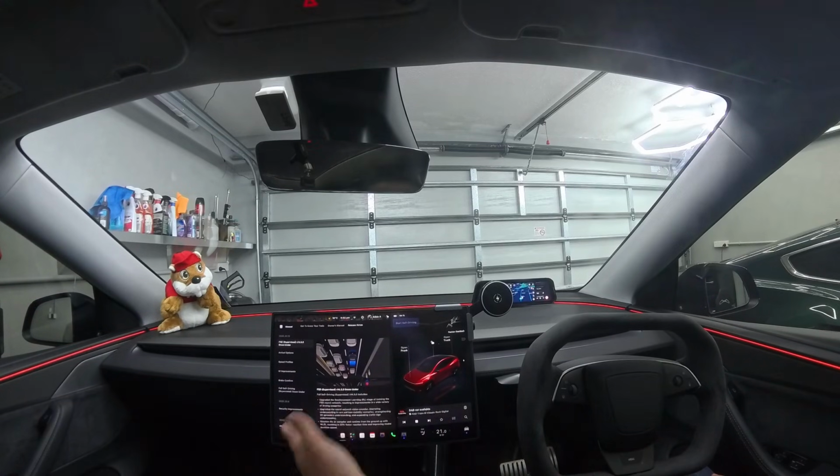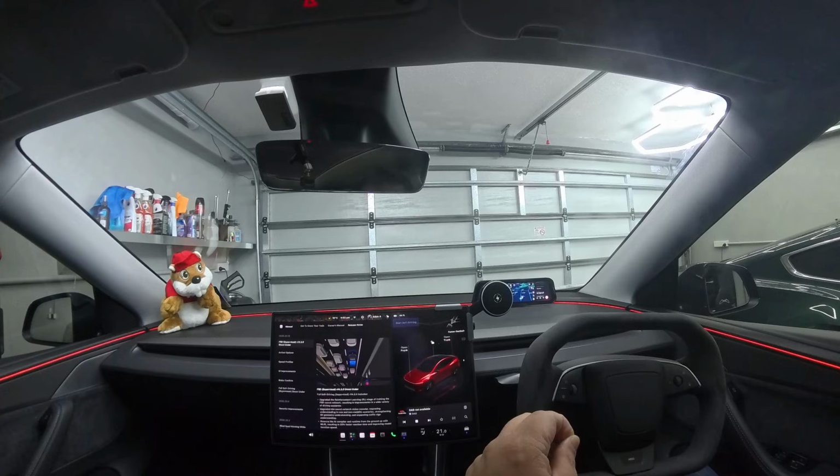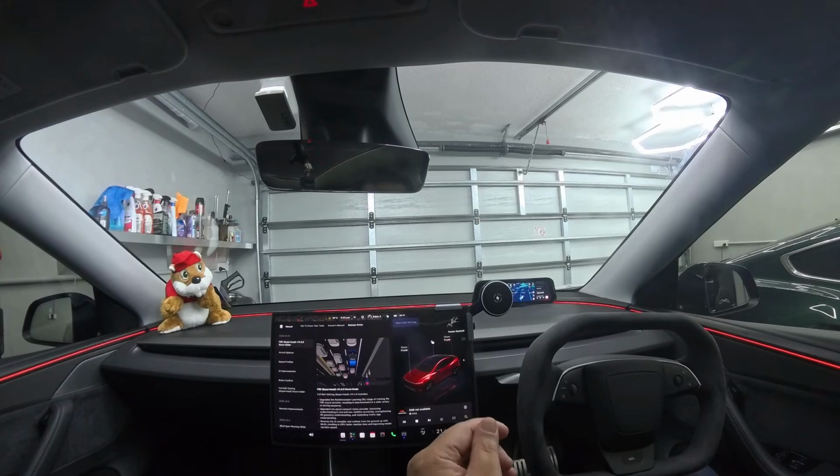What we have here is now 14.3.5. So this just rolled out in the last 24 hours for the basically hardware for cars, and that's on Model Y and Model 3.